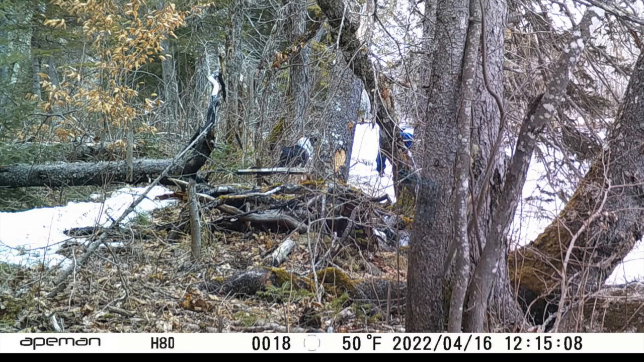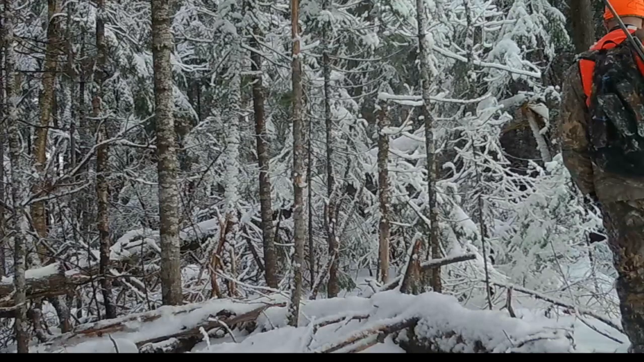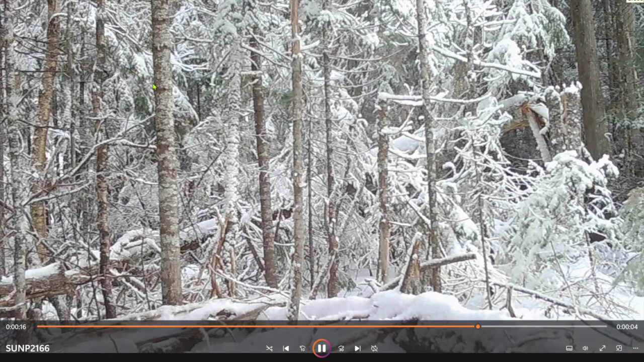I had a camera set up here and this person and his dog walked right by. This lady was fishing on the 1st of May with a spinning rod, which she's not supposed to do, but anyway, I'm not going to say anything. But you see that, this guy walked by the camera too. He didn't see it. Just out hunting. So you get odds and ends like that too. Given that I'm pretty remote, I don't get a lot of those.